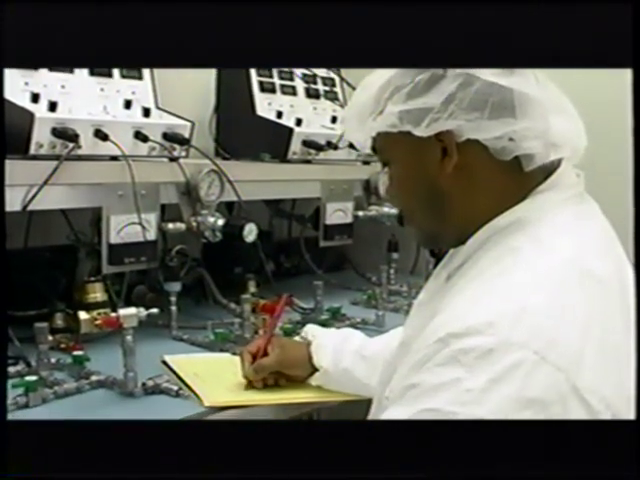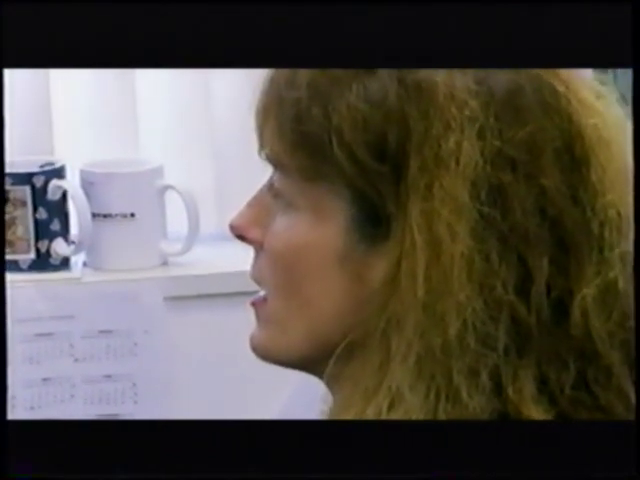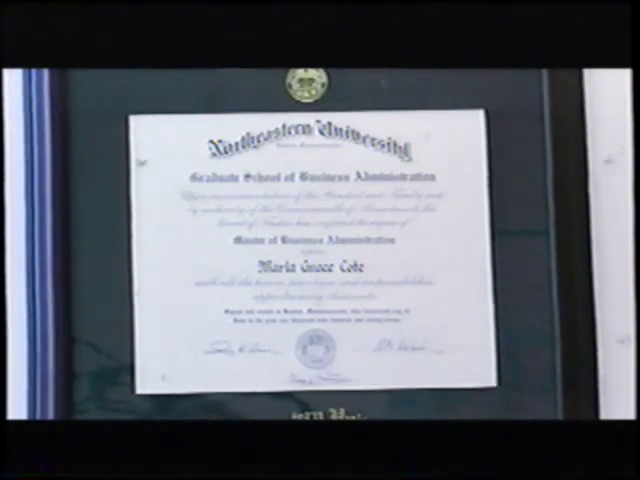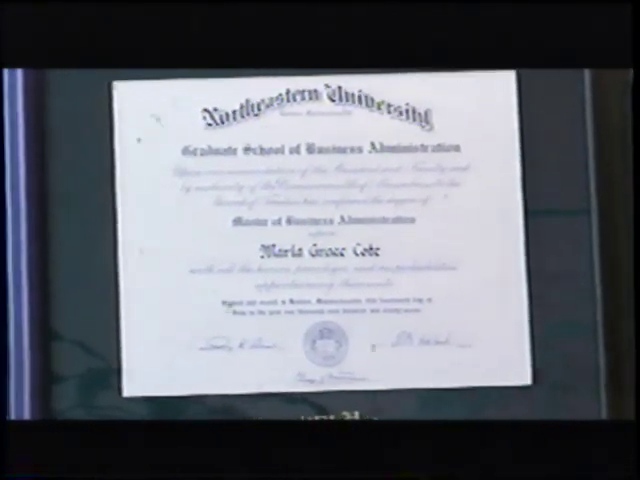I've been with FLIR for almost 11 years. I was originally hired as an accounting supervisor. I continued to work on my bachelor's degree during the evenings and completed it, and was promoted to an accounting manager. Then I pursued an MBA, completed my MBA, and then began working on my CPA, which I completed a few years ago, and was promoted to controller.